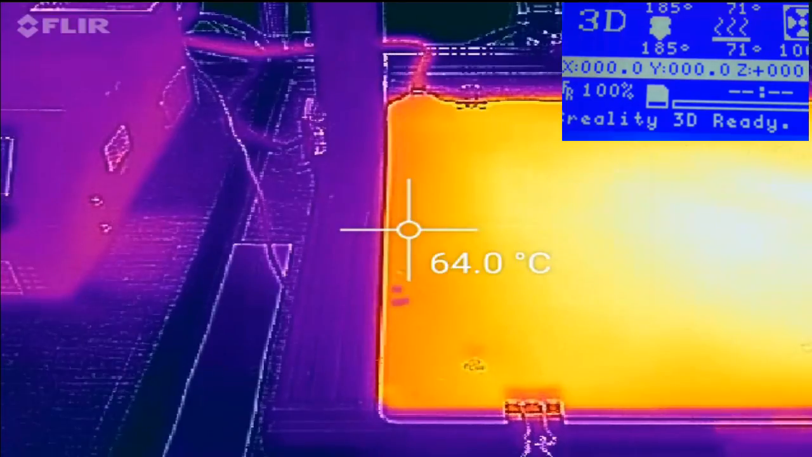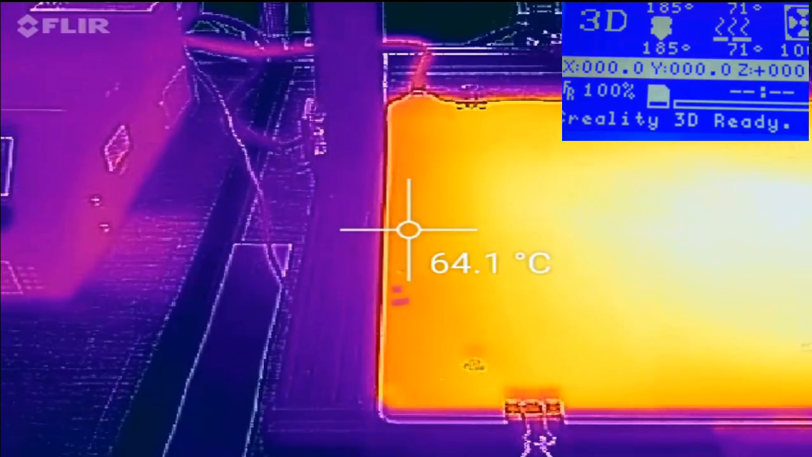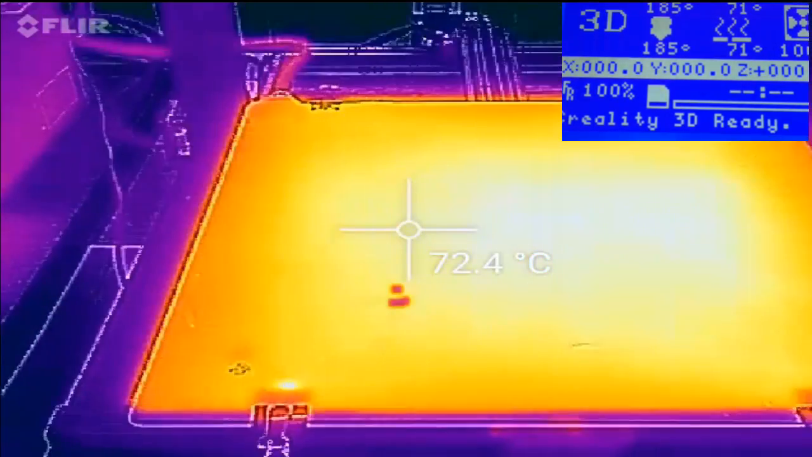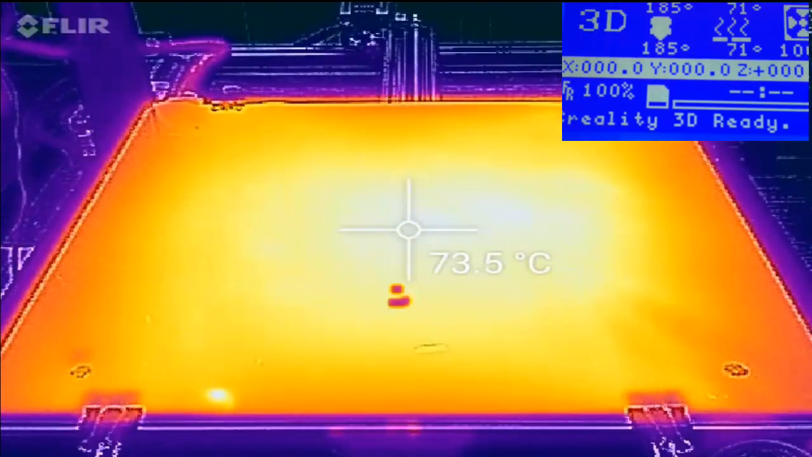But I'm thinking that there's not going to be too much that's going to spread this temperature in this region from the edge to the center, much more than it really is, because as this is radiating heat, it's losing heat to its environment.